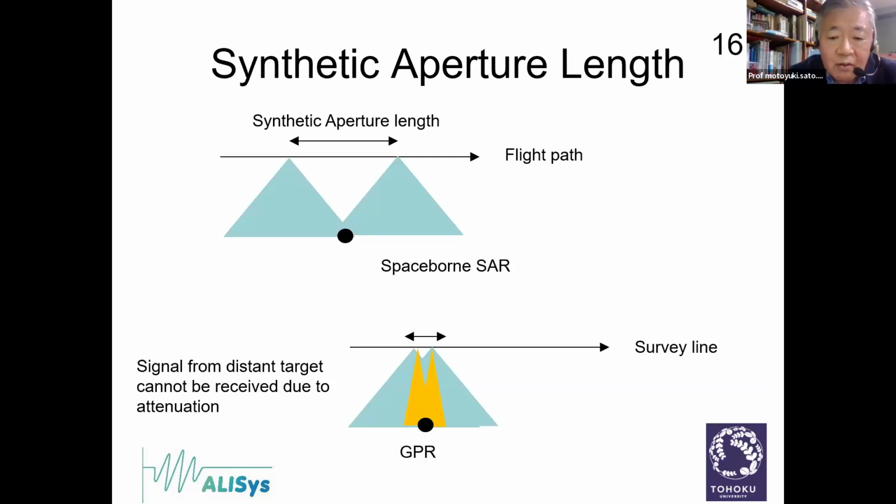But the lower figure shows the situation for the GPR. The situation is the same. GPR can move on the ground surface. This is the survey line. But the antenna is so small. Therefore, the antenna radiation pattern is also relatively wide. But if the electromagnetic wave propagates inside the soil, it suffers from very strong attenuation.